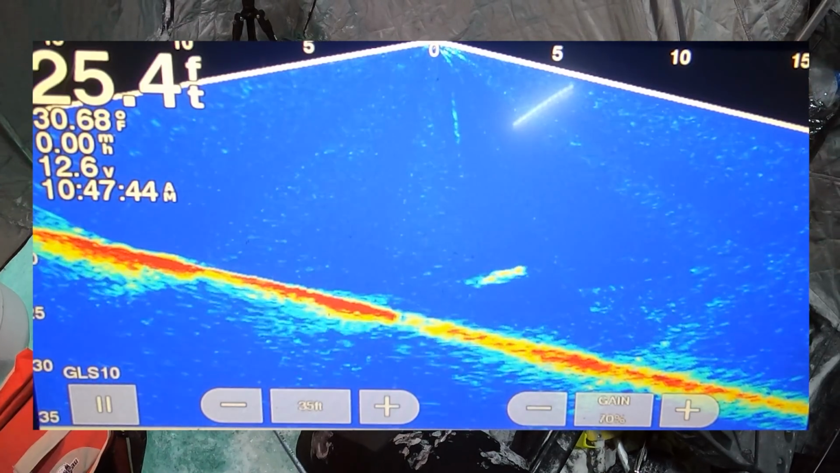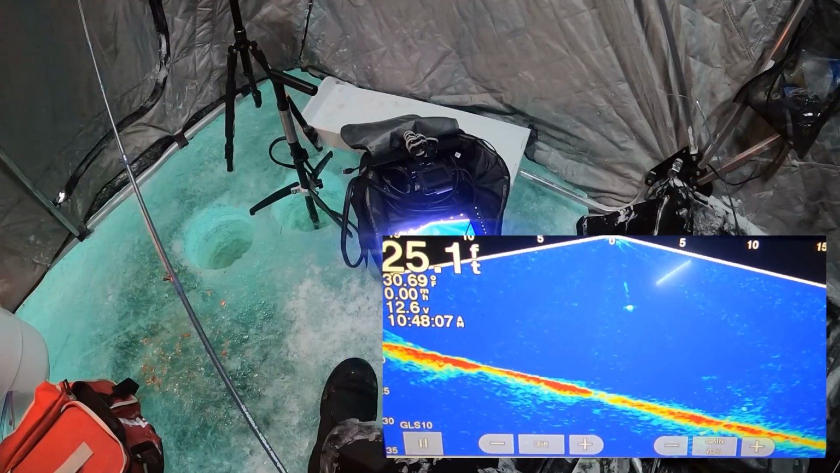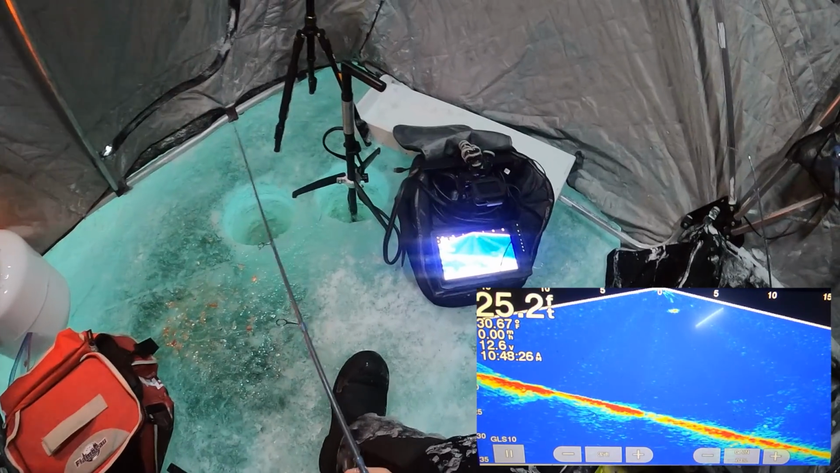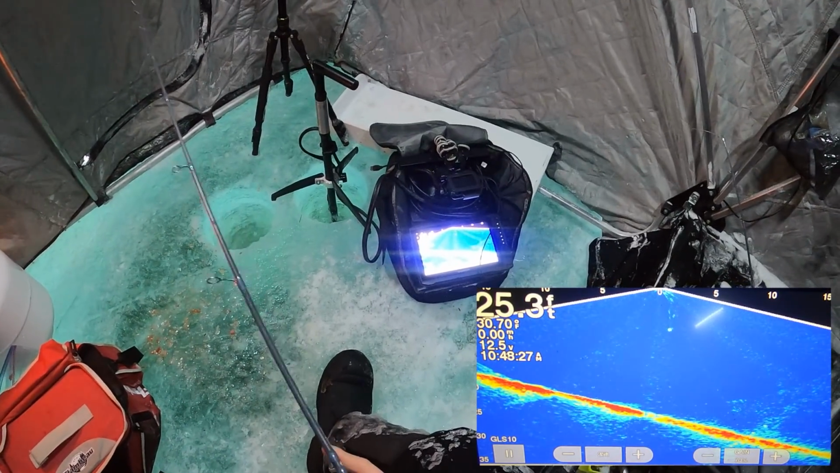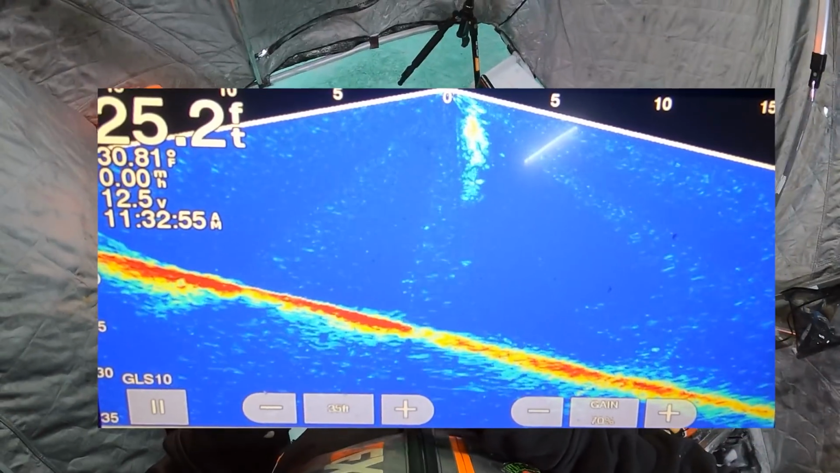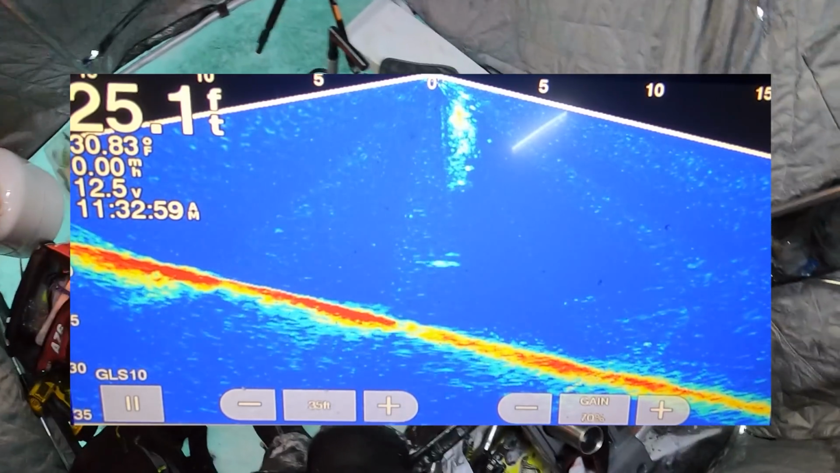Look at that. Look at how cool that is. You can see like the body shape. Where did he go? No. Where'd he go? Man, these fish are being real sucky boys today. Holy. Oh, fish, fish, fish.